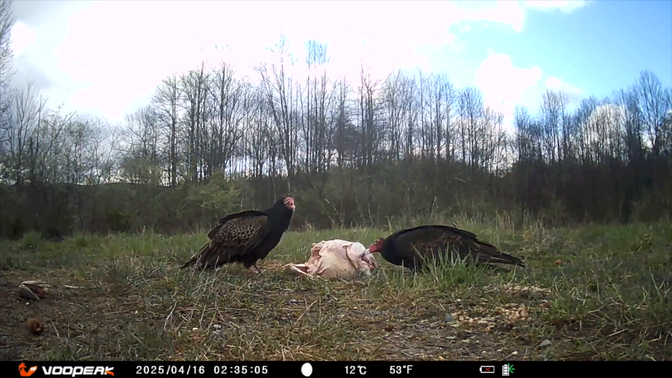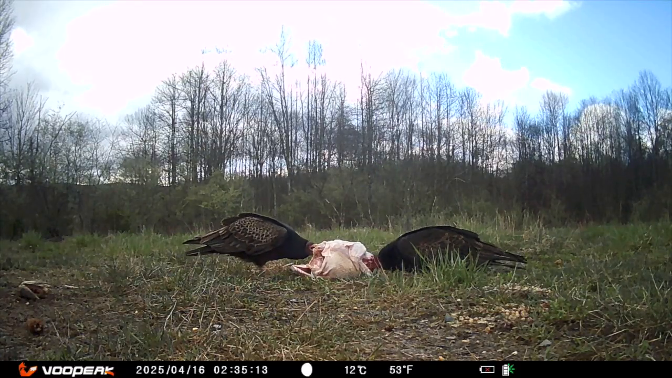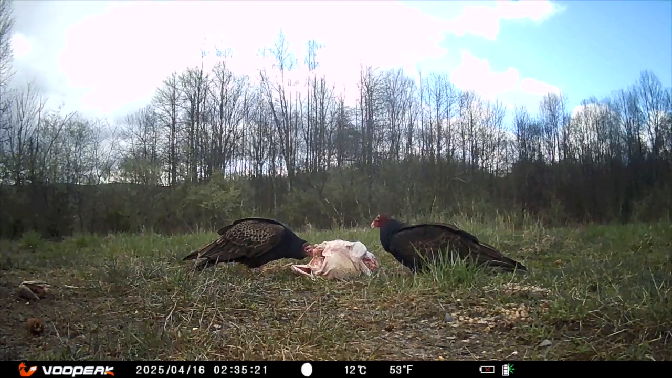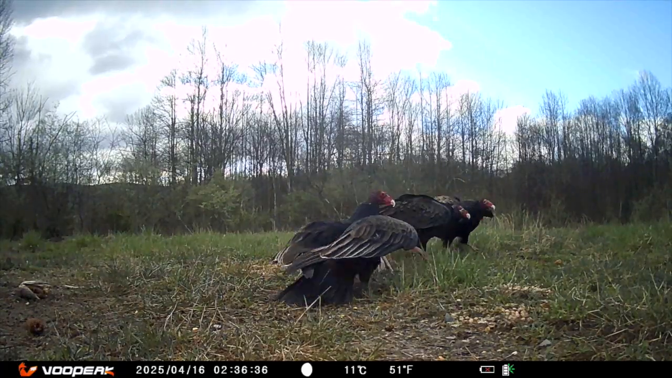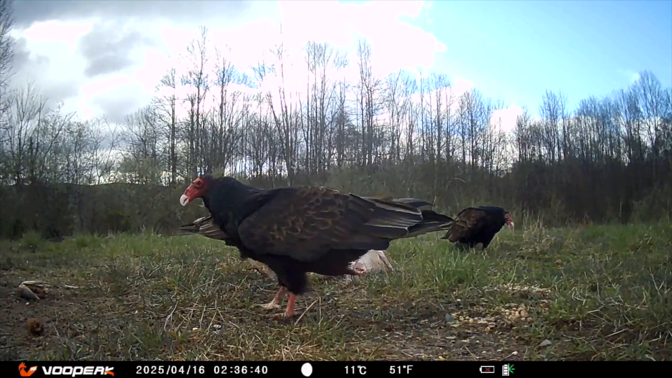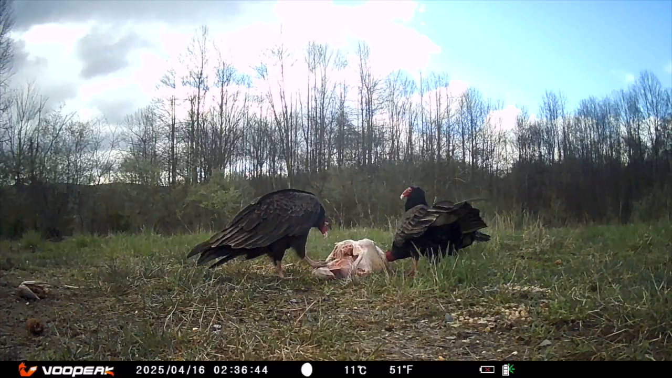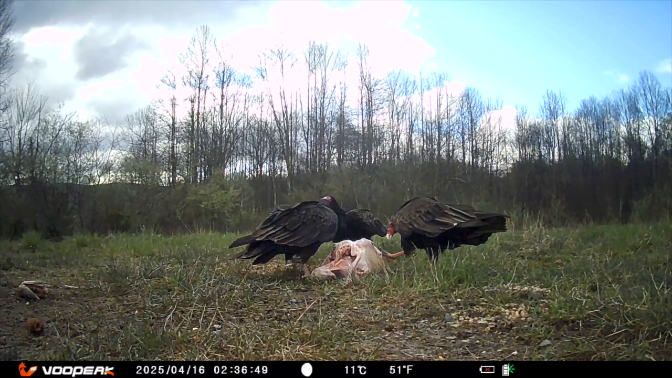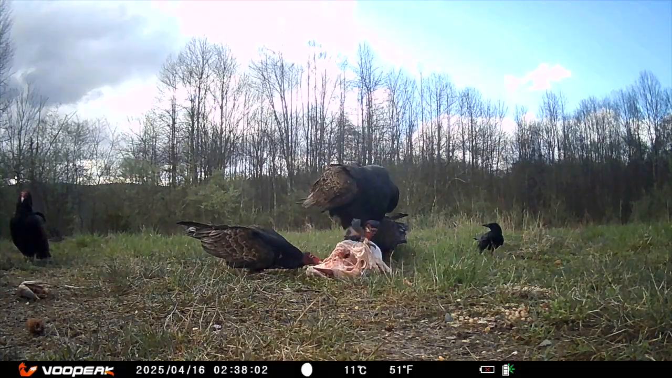Dark brown, black body. Bare red head, grayish in juveniles. Silvery gray under wings when flying. Soars with wings in a shallow V. Rarely flaps, just glides and wobbles slightly. Often seen circling high in the sky, riding thermals. Strictly scavengers, eats dead animals. Uses a powerful sense of smell, rare for birds.